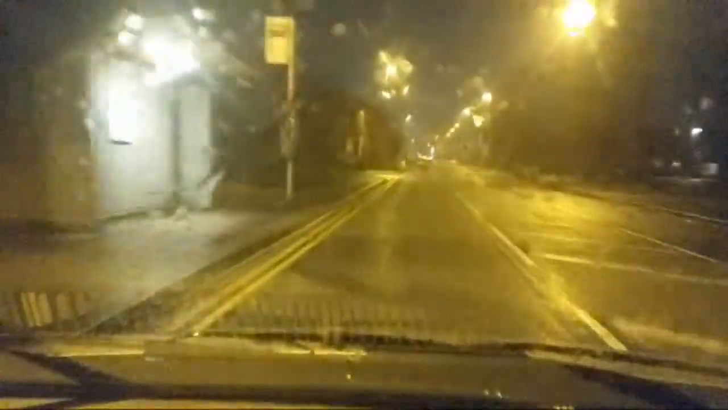We're just passing a pub whose name I can't see. Those lights are bright. Jesus. Speed camera there. We're out of Tameside now, so the speed cameras are all of a sudden high vis again.